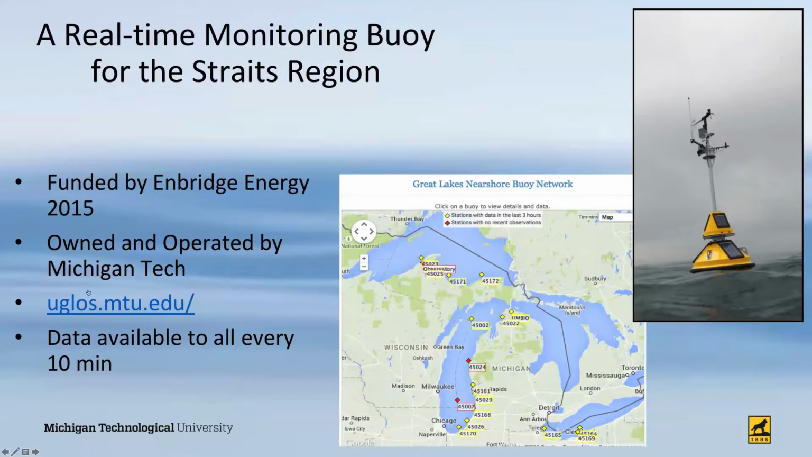This website presented here takes you to all the buoys that report to Michigan Tech. Each buoy reports every 10 minutes, 24 hours a day, but again, are only available during the navigation season. They will not survive a Michigan winter, and they will not survive the ice in the Straits of Mackinac. So we pull those out. So currently there is no observations of environmental data real time in the Straits of Mackinac once the buoy is pulled, but we're working on that as well, which I will share at the end of the conversation here.